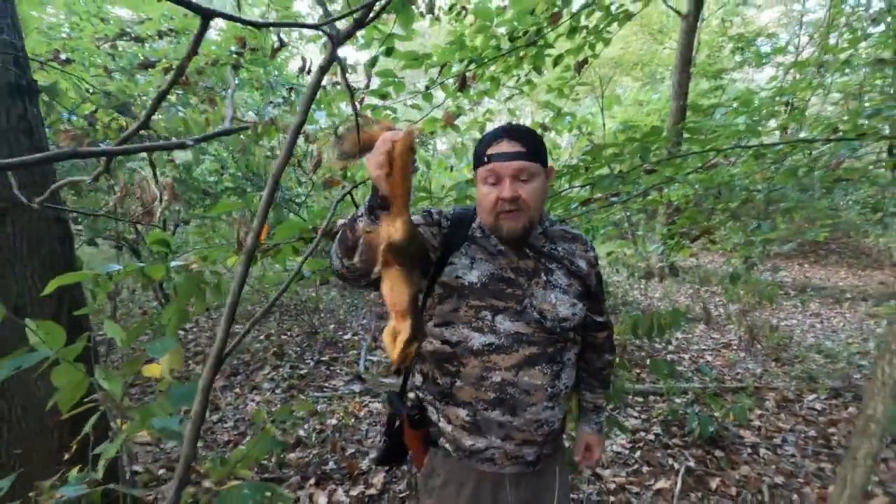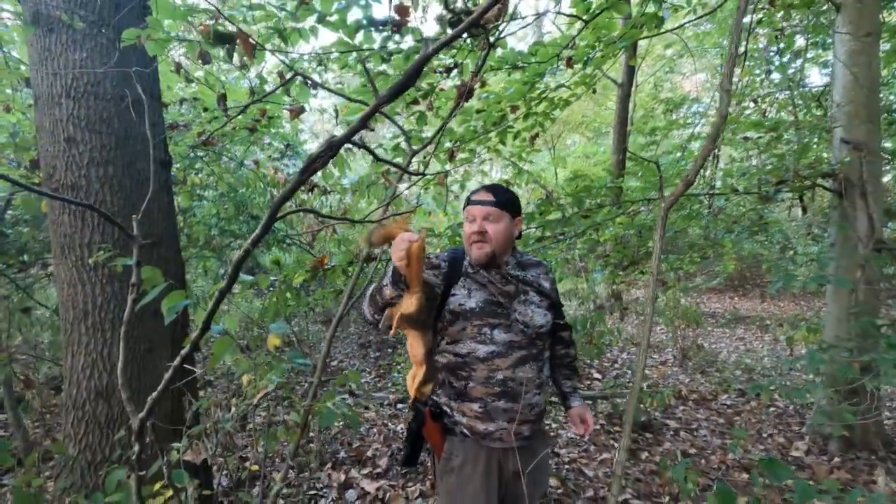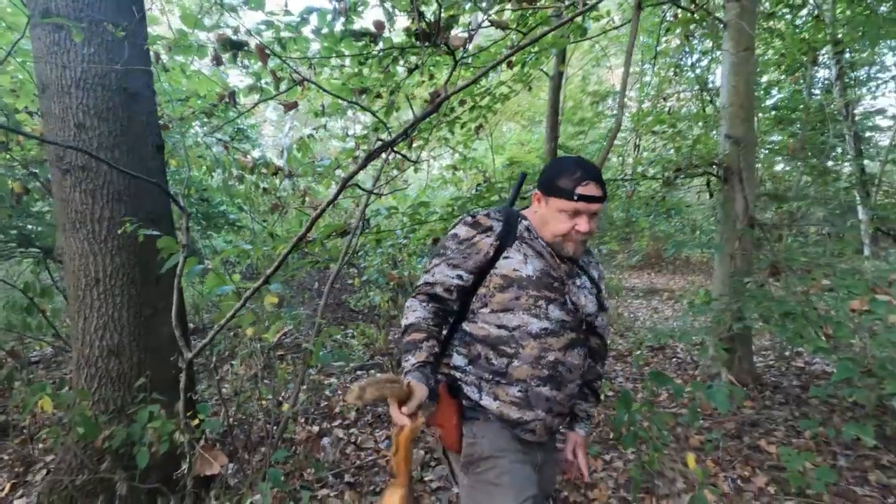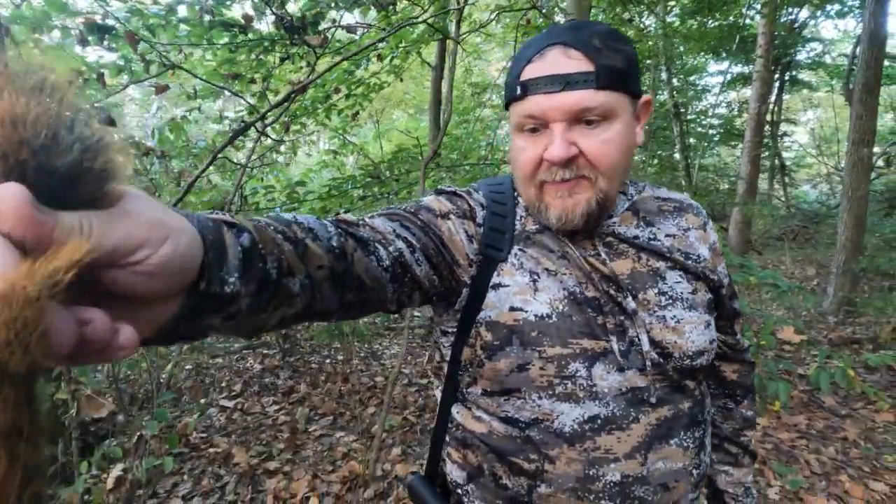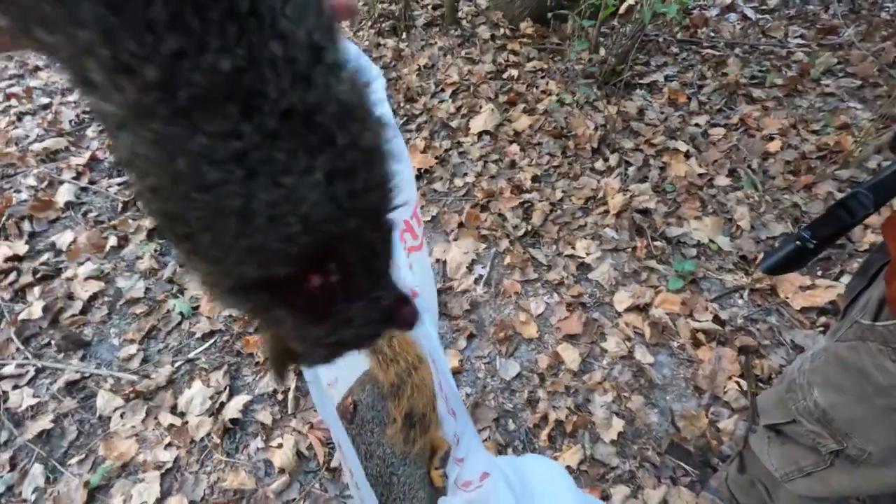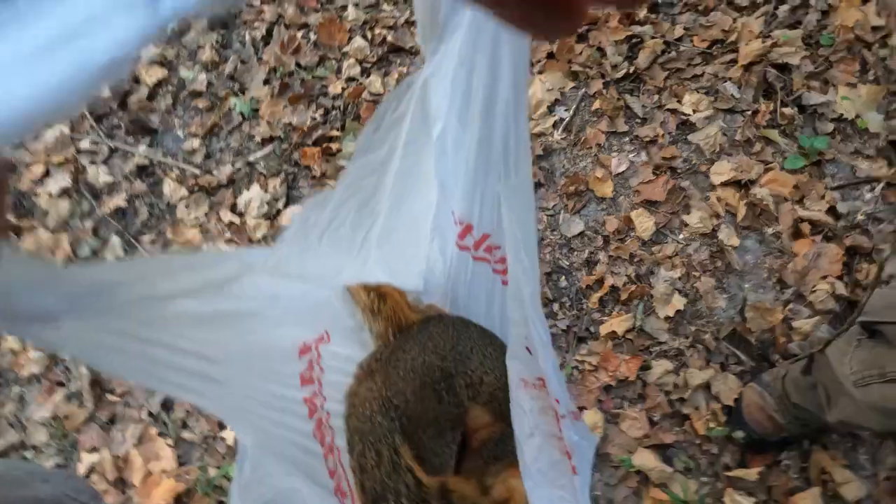Number 2 with the Thermnight. Man, I'm excited. I love being able to find these things in the thermal. That's awesome. Drop him in our gunny sack here. Got a bag of squirrels started here.